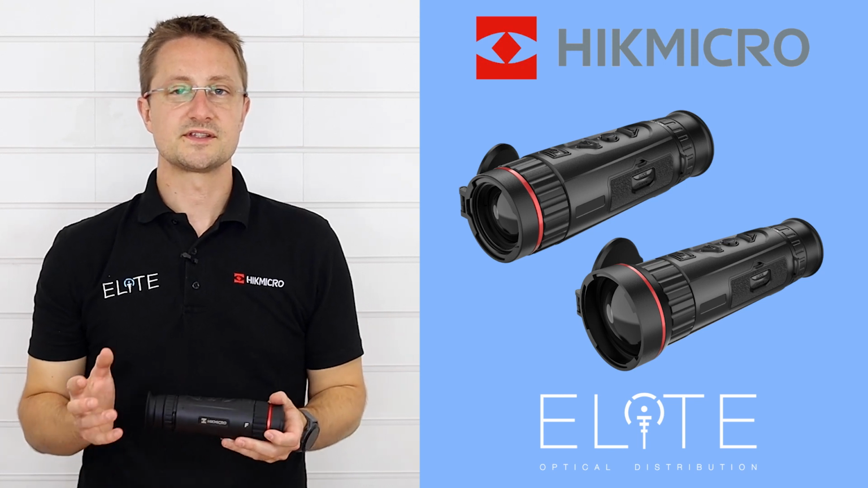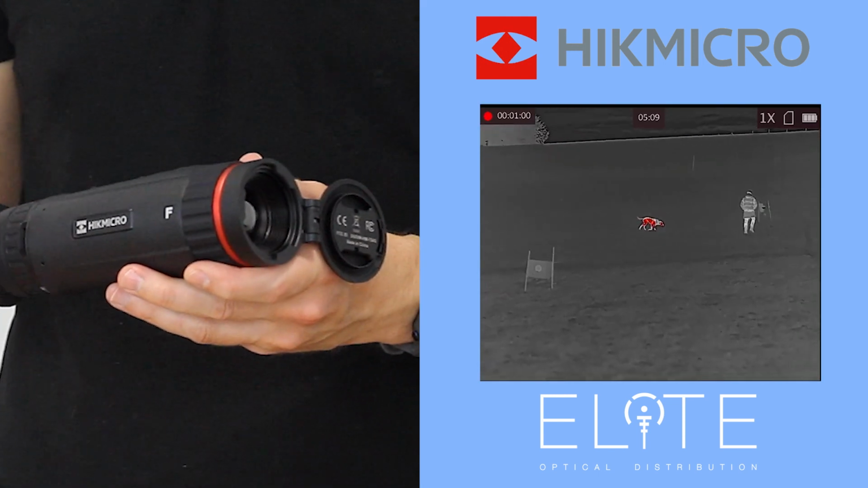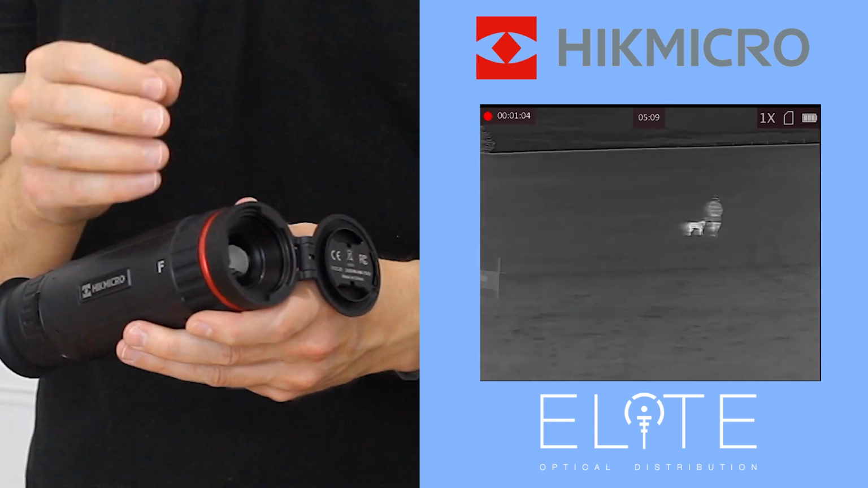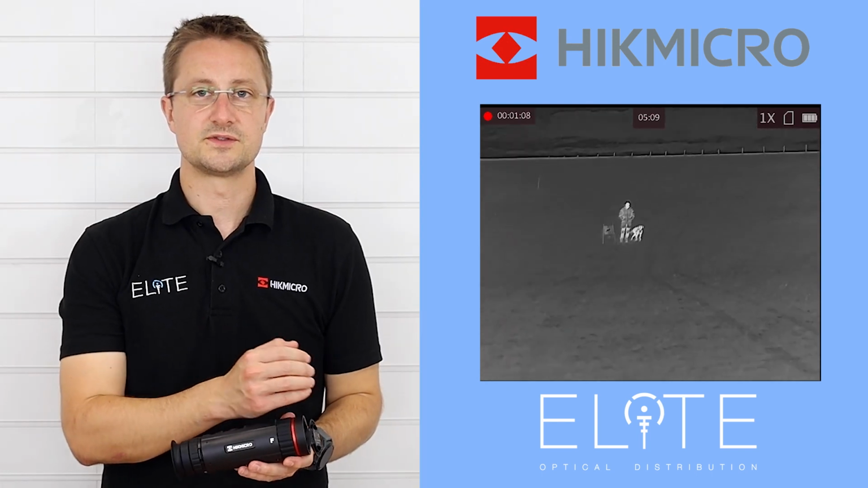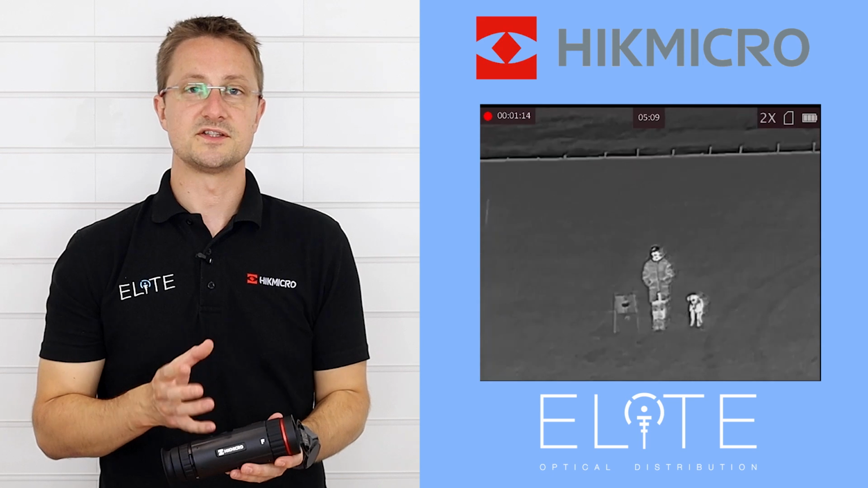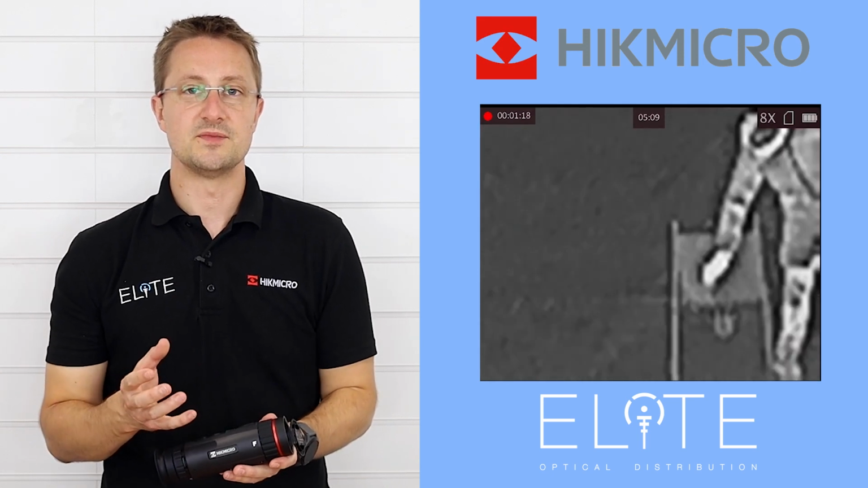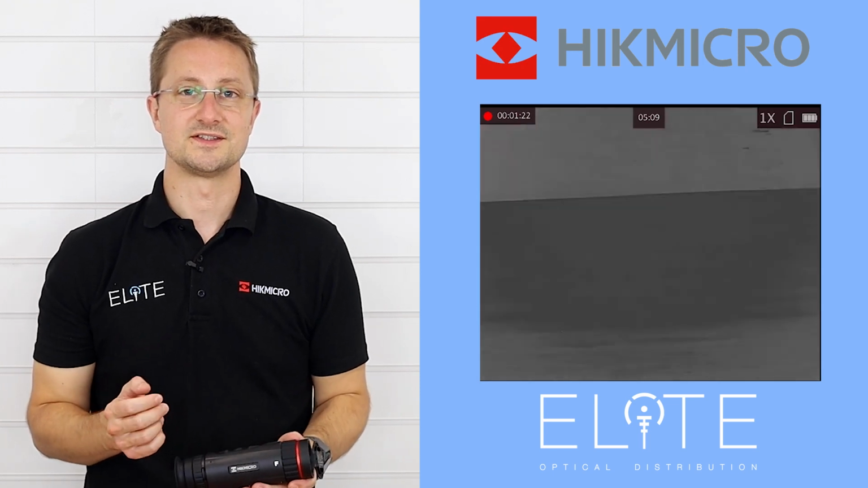Both sensors have a sub 20 NETD, so they're highly sensitive, and they either use a high performance f1.0 or f0.9 aperture lens. That basically means it allows a lot of the signal to travel back to the sensor, which in turn, with a highly sensitive sub 20 NETD, is able to measure really small temperature differences, and it provides a really detailed image and is capable of operating in really harsh conditions.